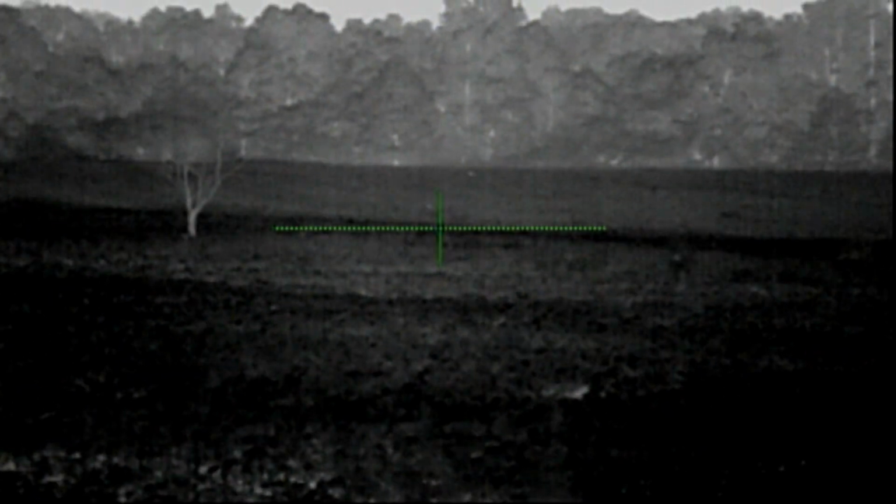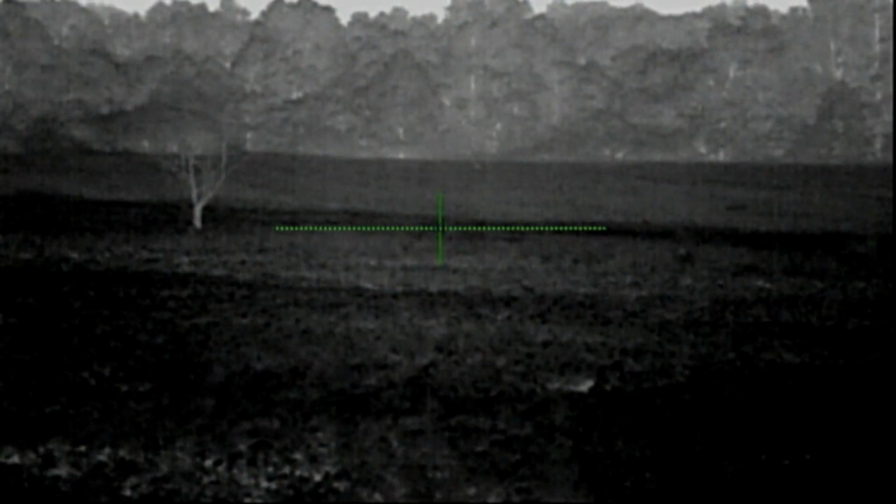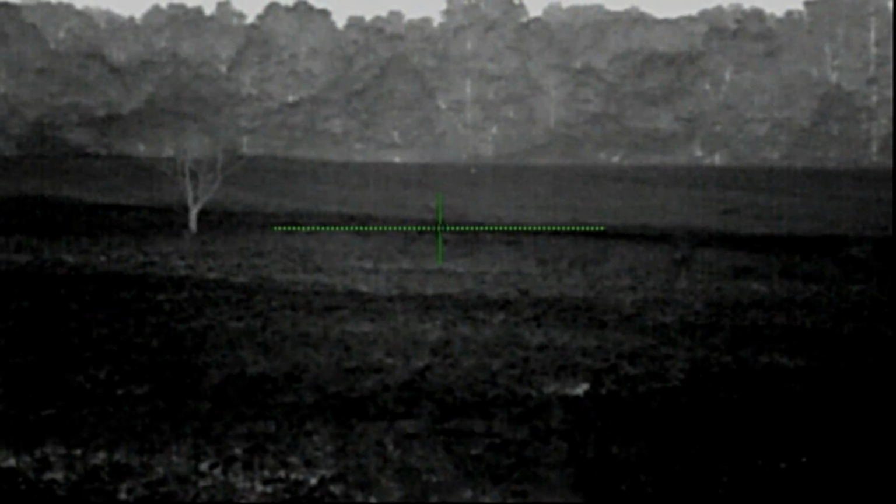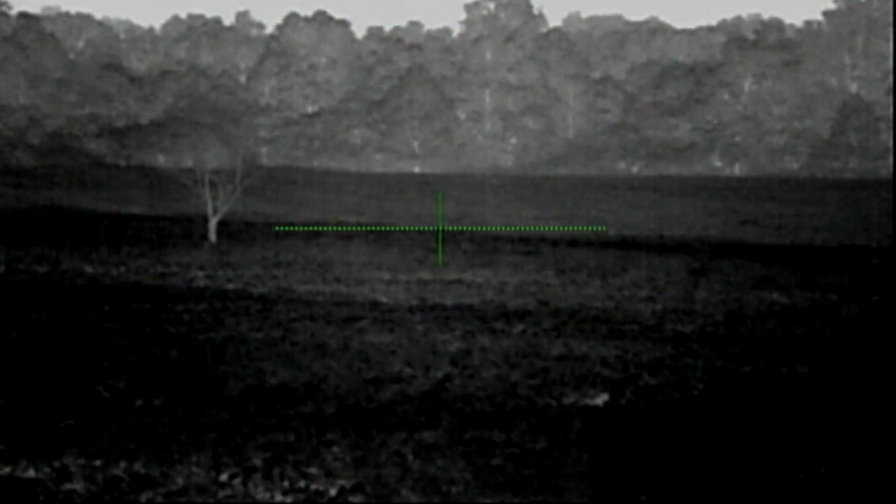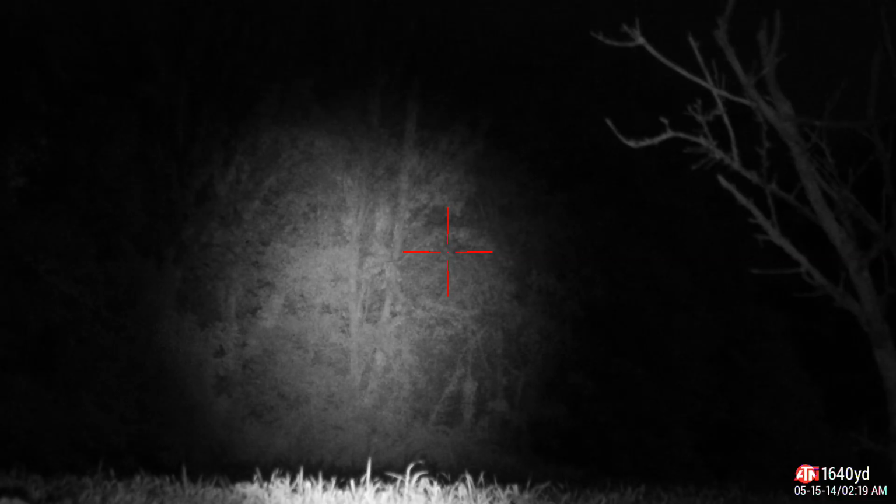Now I'd been working these coyotes for about 20 minutes and they would not shake loose. So Devin and I had cut across the field, probably closed the distance about 150, 200 yards on these coyotes. We left Dave back at our original spot, left the Lucky Duck hooked on the little tree. And Dave's running the ATN 4K. Now this is where it's going to get interesting. As we're putting the stalk on that, I'm hitting play occasionally and Dave's going to get a big surprise.